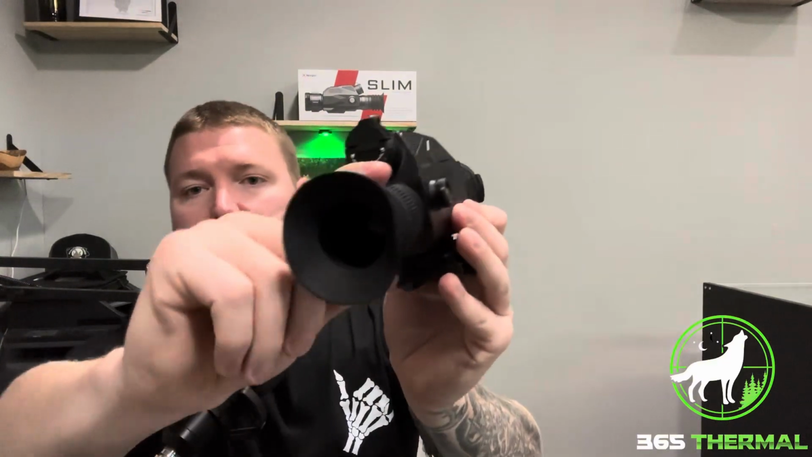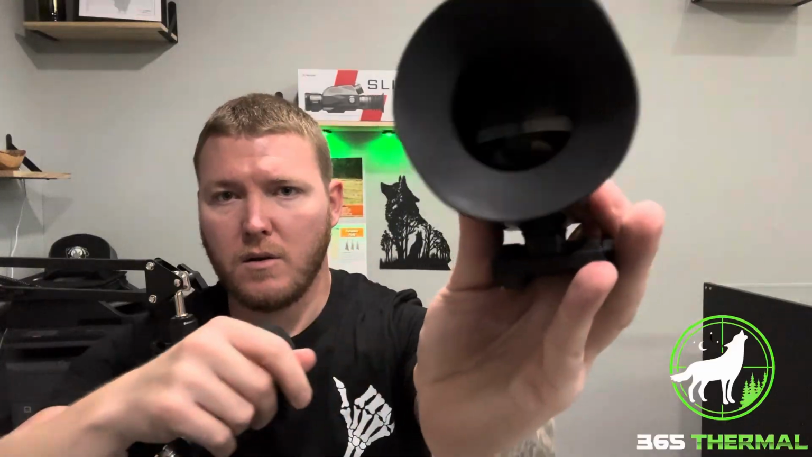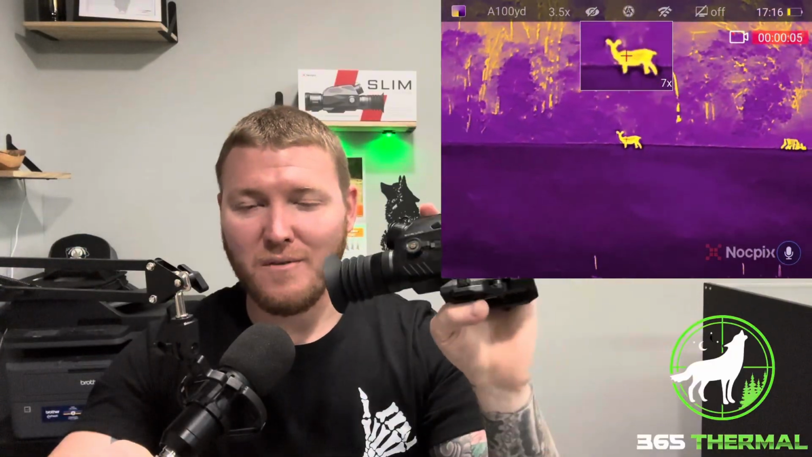And then last but not least, you have your rear eye focus here, your eye cup, and your display screen in there. That is the entire physical part of the scope. Of course, guys, I am now going to go ahead and go into the specifications on this, and we'll talk a little bit more.